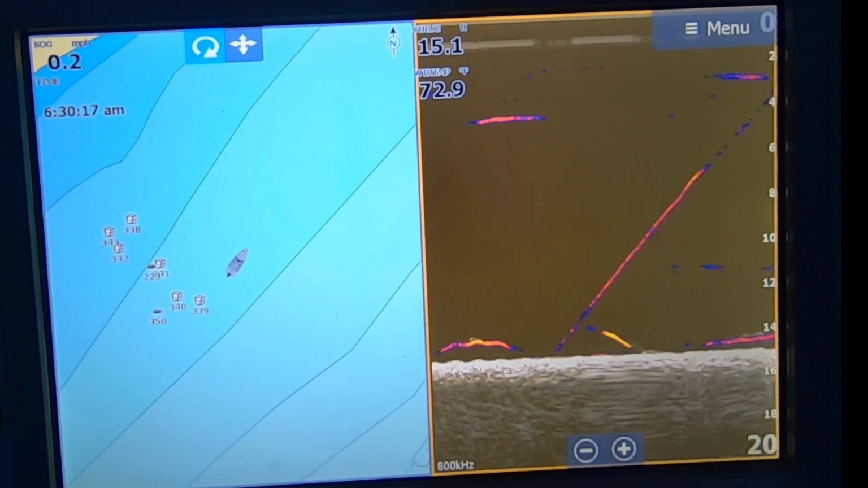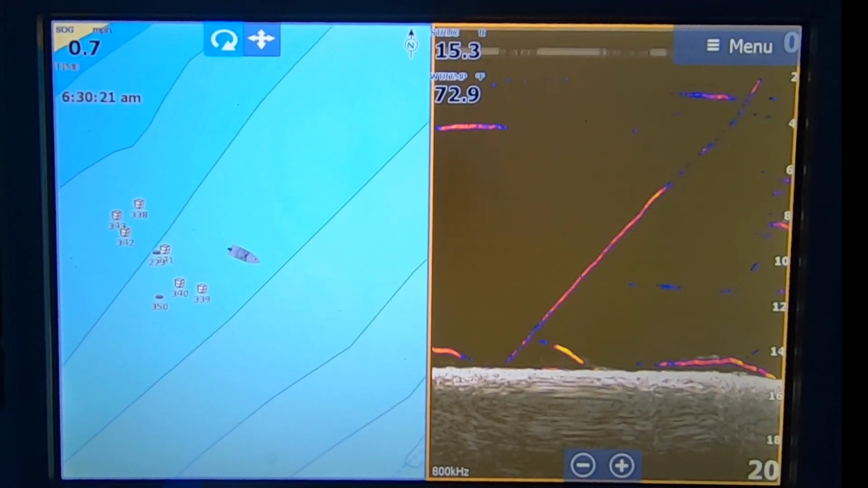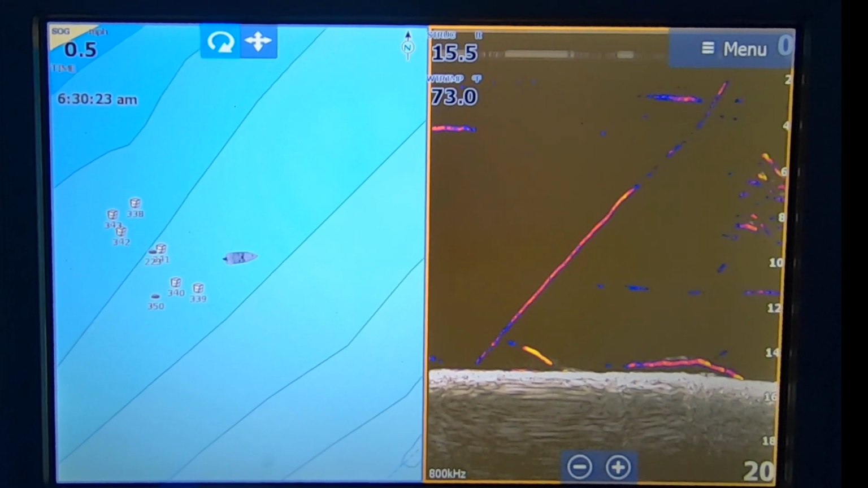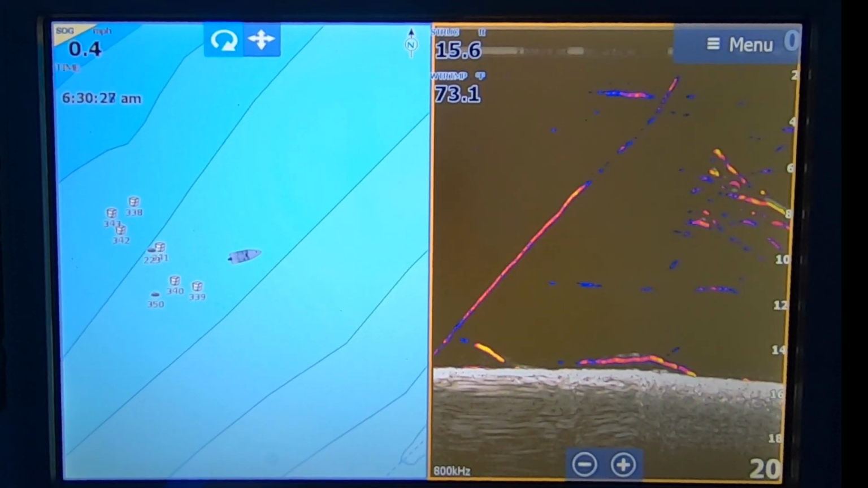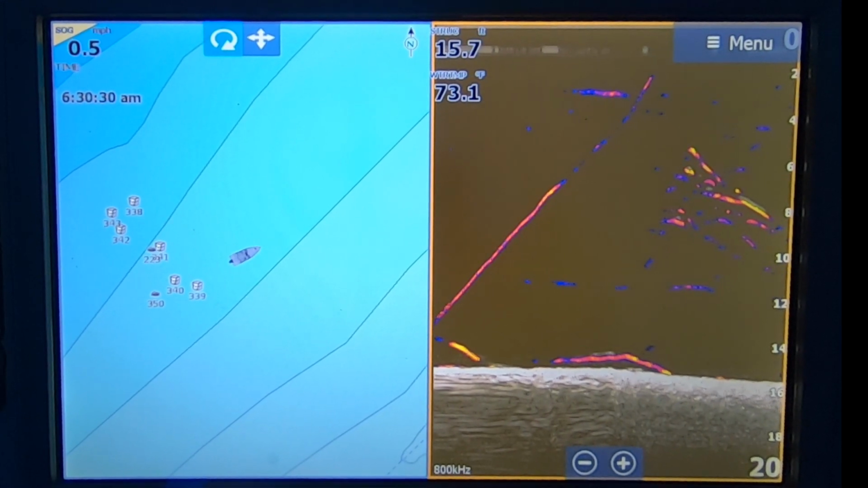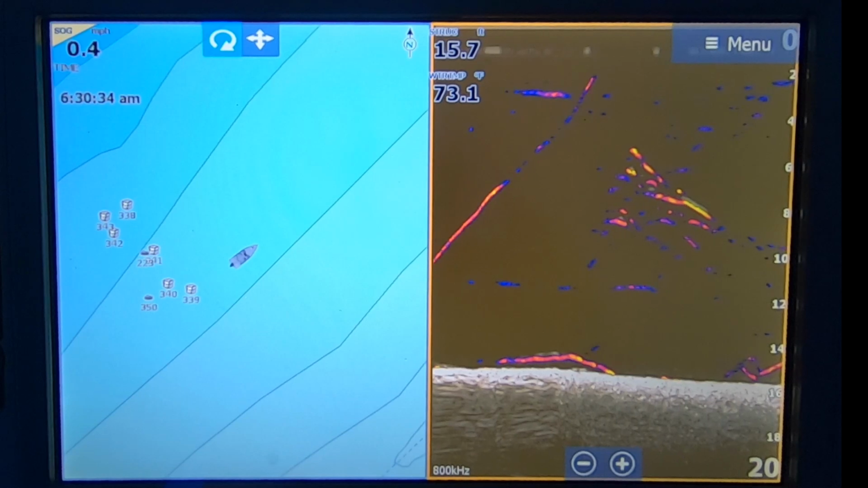The downscan, how to use electronics tutorial. What I'm looking at right here, I wanted to show you guys that I have my line of waypoints to the left of the boat. It's basically a line marking all the structure on this high spot that I have marked. So I'm just going to go through and point.